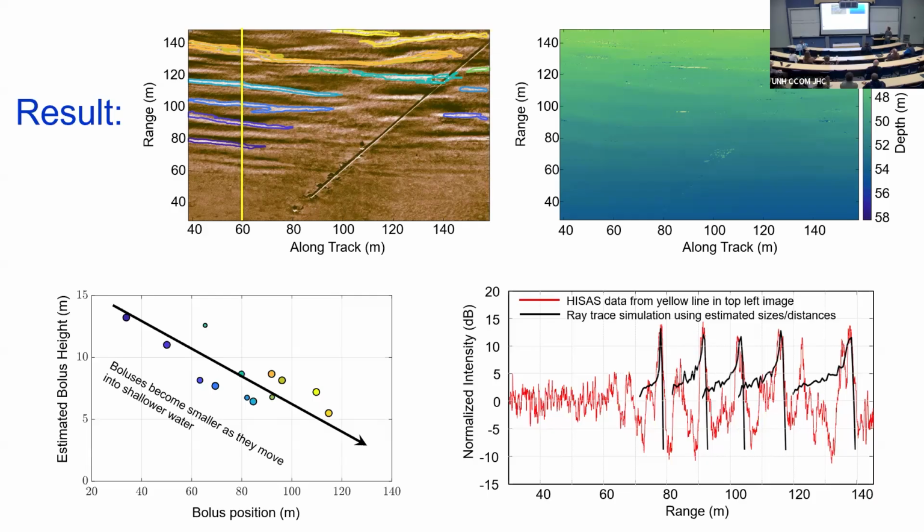So let's take a slice along that intensity image. You can see the red is the intensity. We've got a spike for this first one, a spike for the second one, a spike for this third one, and so on. If I take these sizes, and this is the actual position of the bolus, not the bright spot, if I take this position and this height and run a ray trace model, I can predict what I will get for the intensity, and we match that pretty well. This is just to check that we're doing things correctly.